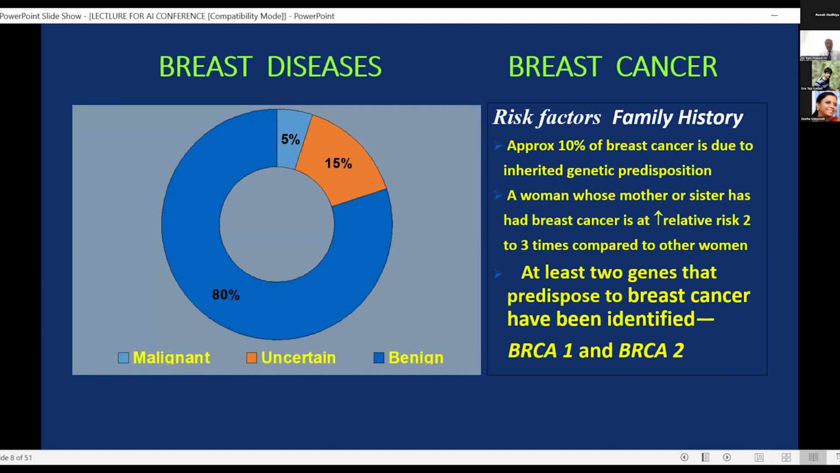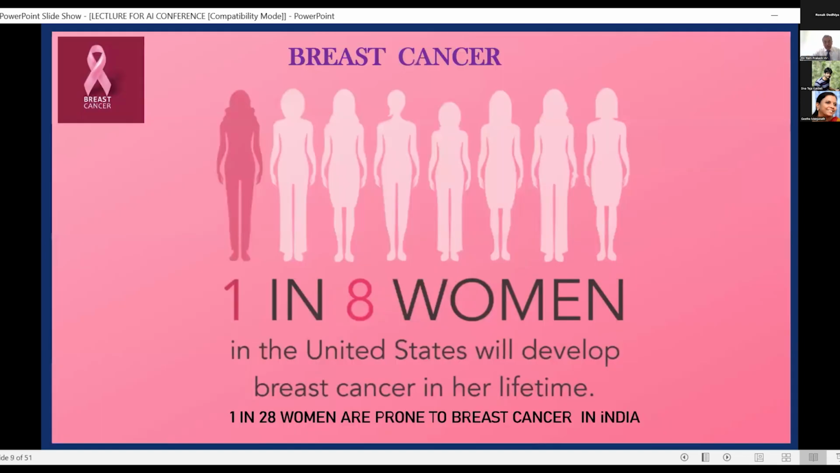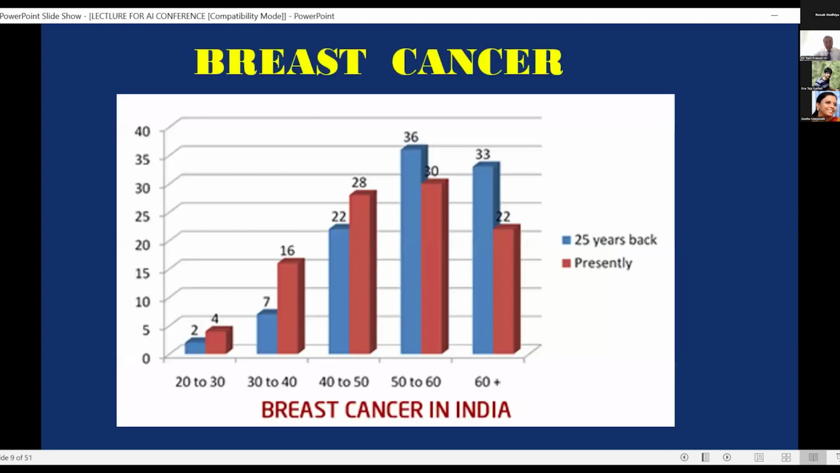Amongst the breast diseases, breast cancer forms about 5% of all the breast disorders. Then 80% are benign. How do we differentiate one from the other? That is the main difficulty with breast tumors and breast disorders. 1 in 8 women in the United States develop cancer, and 1 in 28 women in India are prone to breast cancer.